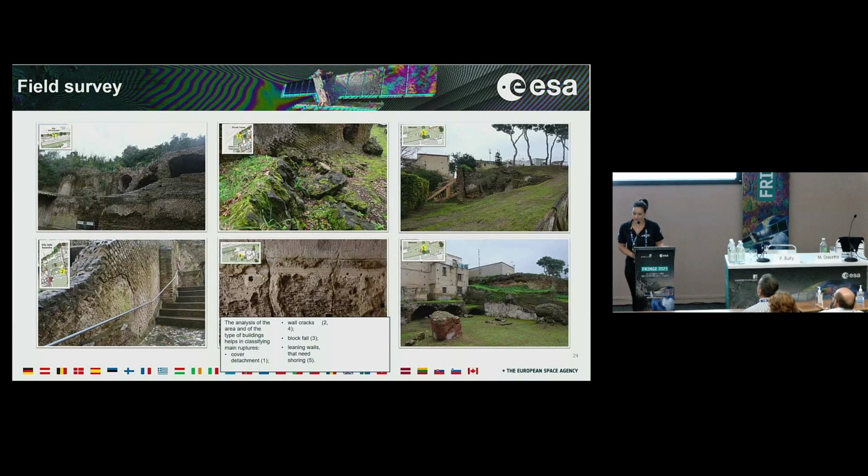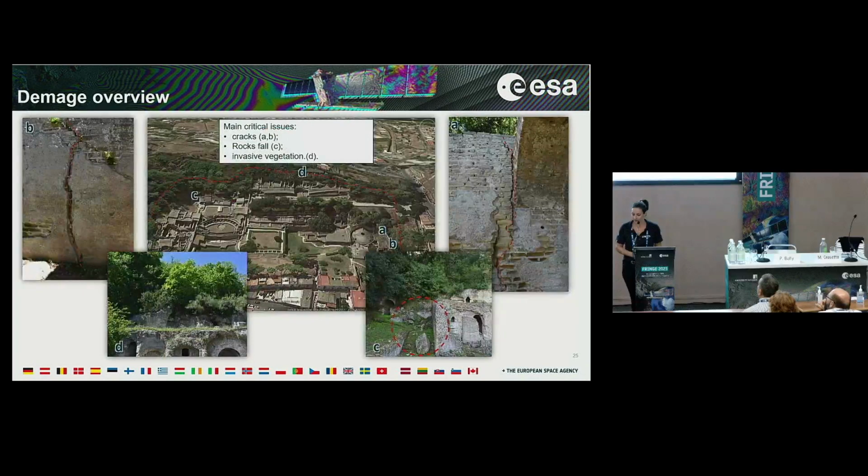The last step of this case study was the field survey. And here we can see just the main stops that we had during the field survey. The main critical issues were represented by cracks, by rockfall, and of course by the invasive vegetation that, fortunately, has been cleared during the last month. So we are now in the second round of this project.